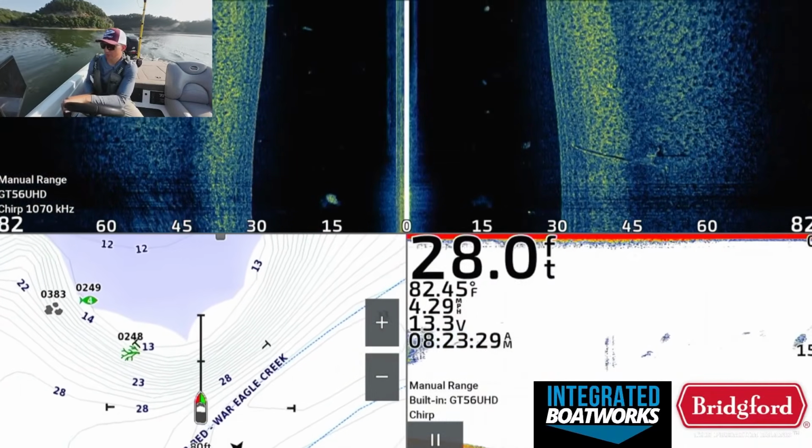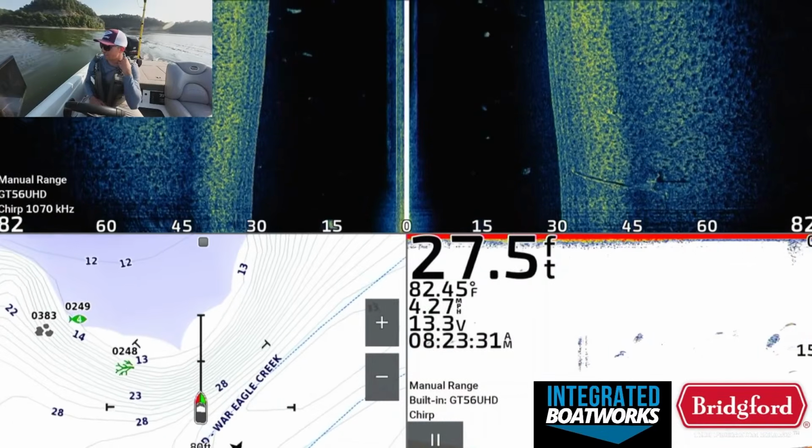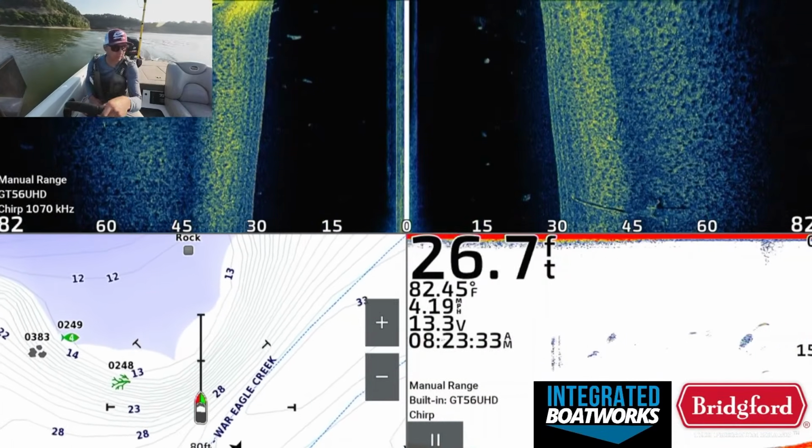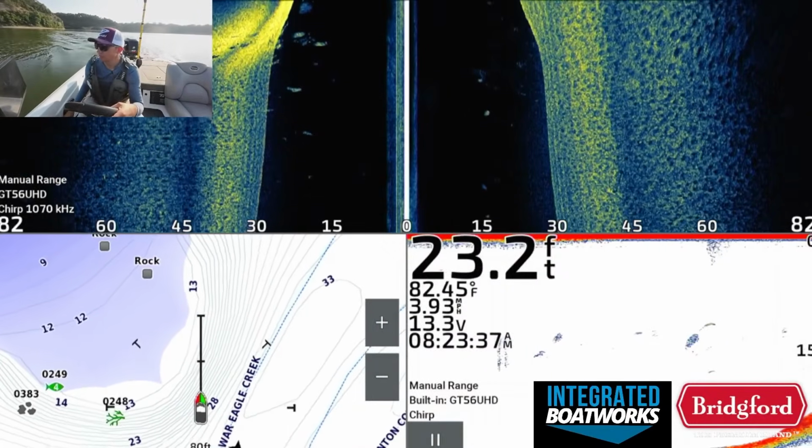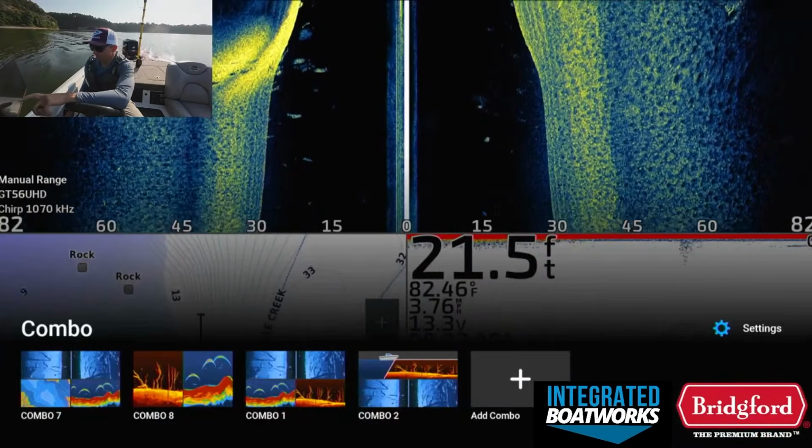We don't have any evidence that it's not a spot. It looked the best on the graph too, so let's go back over there and check that out. I feel like that's probably our best bet.